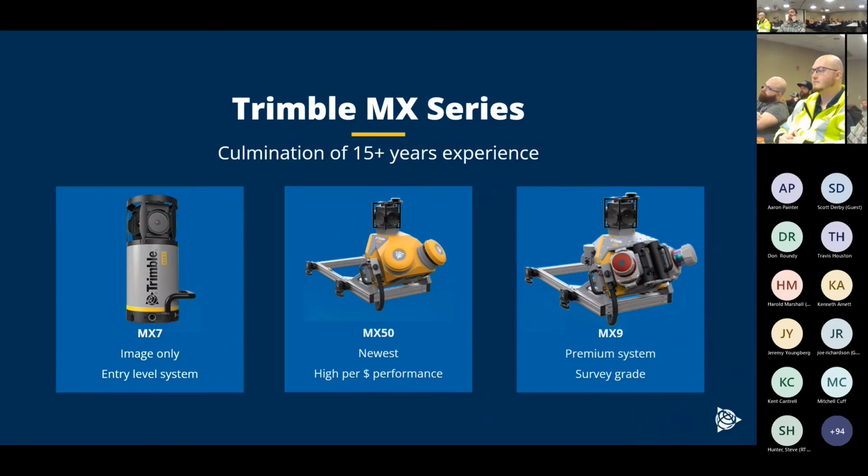We did get a lot of feedback that people wanted a mid-range, a little more accessible system, but still that high accuracy. So it's going to have a little lower density in the scans, but they still wanted to be able to get that survey grade accuracy. So now we offer that combo.